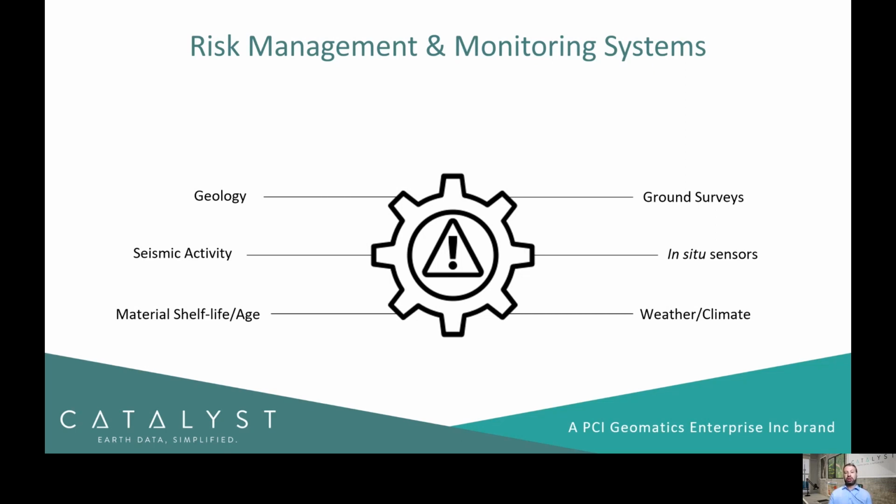You might have geological maps of the area, seismic activity, what construction material is being used, its shelf life and age, weather and climate conditions, and a variety of other sensors that would be leveraged, such as in situ sensors, and also ground survey crews. Now, the value that we can provide here is a new data source for these management and monitoring systems, to regularly monitor ground displacement around a variety of different types of assets.